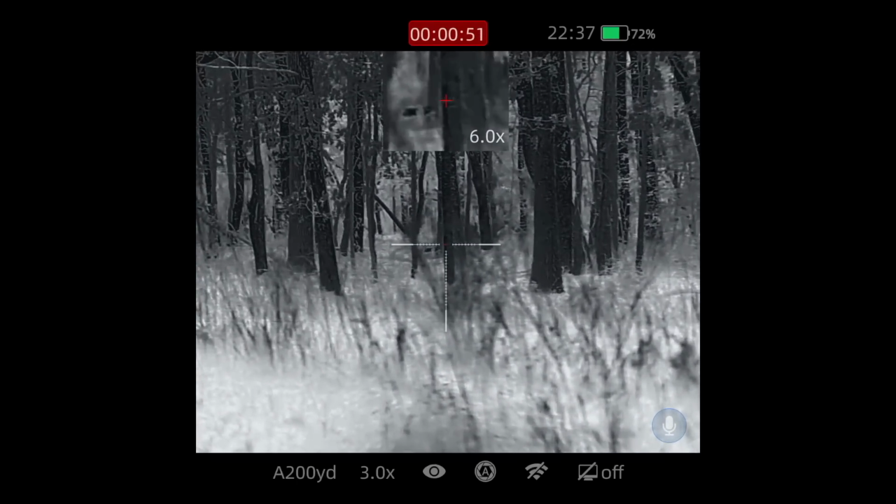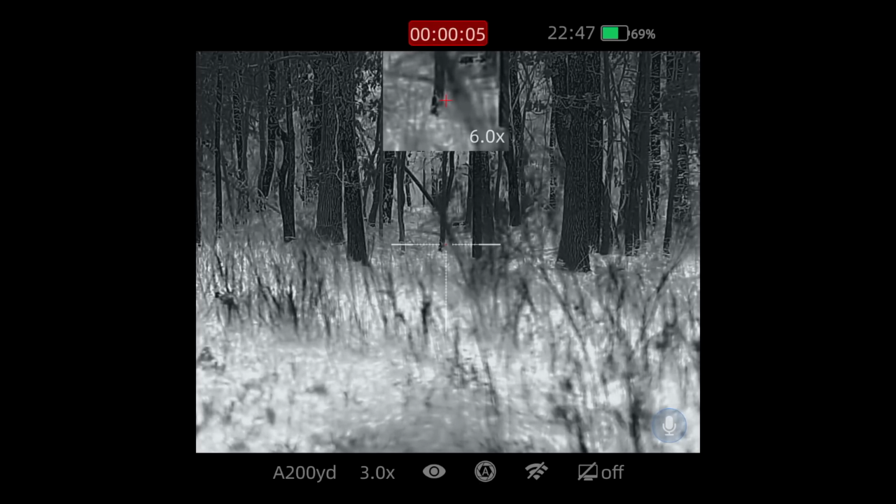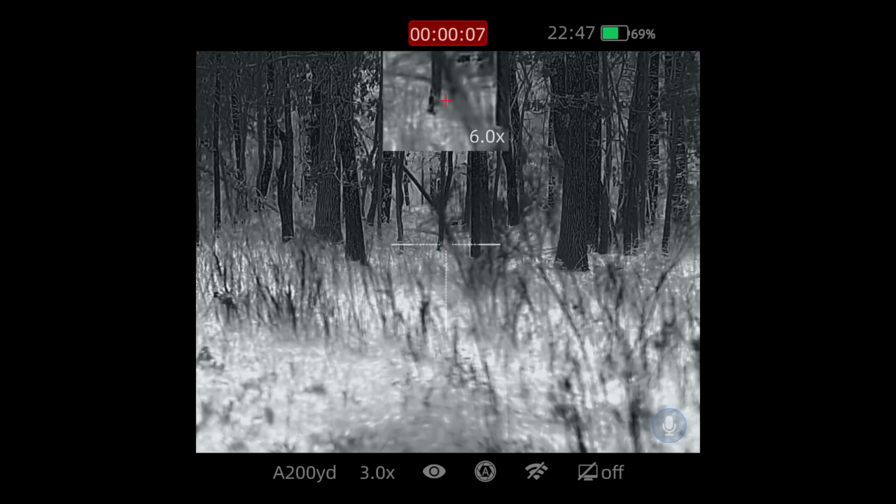Dude, I got that on my scope. My scope wasn't even on. Guys, that right there happened out of the blue. We were actually done. We ripped a couple howls. Didn't hear anything at all.